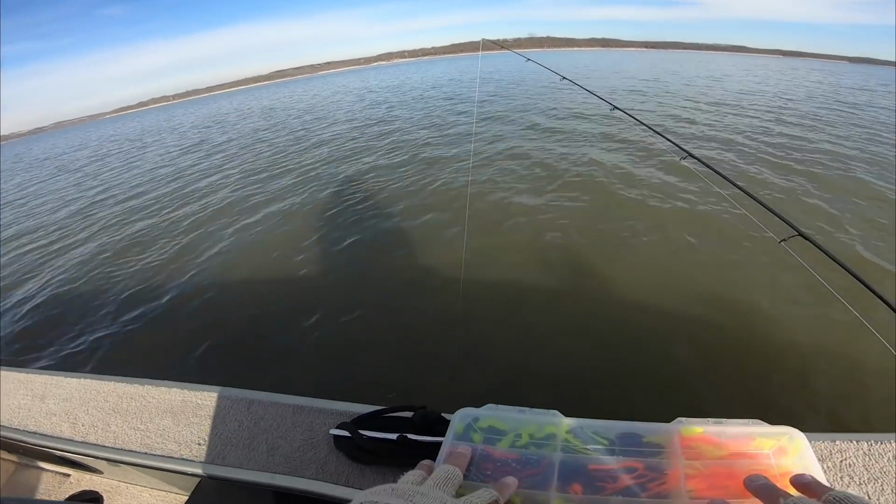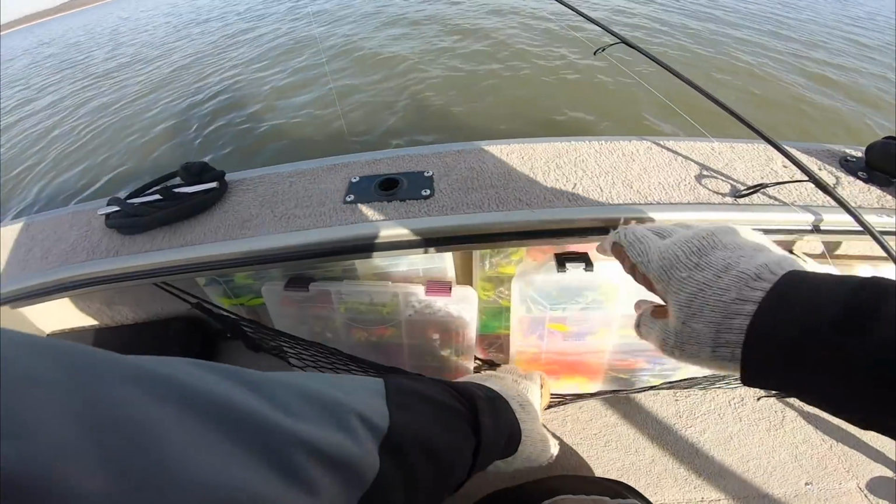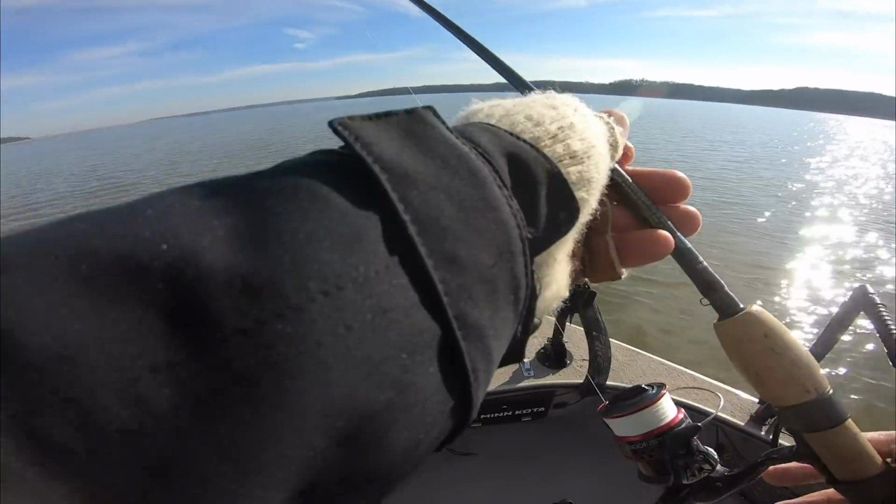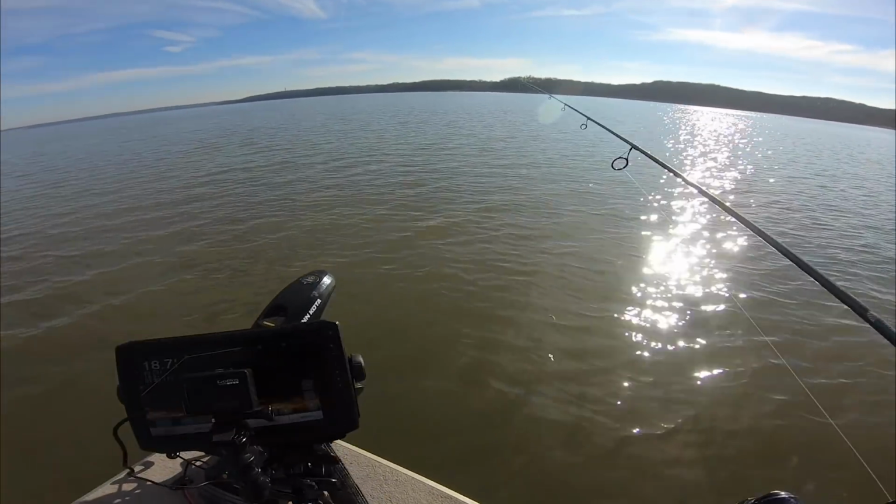So I don't know, we'll just see what they feel like eating, if they feel like eating at all. It's still early in the afternoon. But we'll get a bait down there and just see what happens. Looks like already there's a couple big ones sitting right at the top of the brush. We're just a little bit too far in front of them.